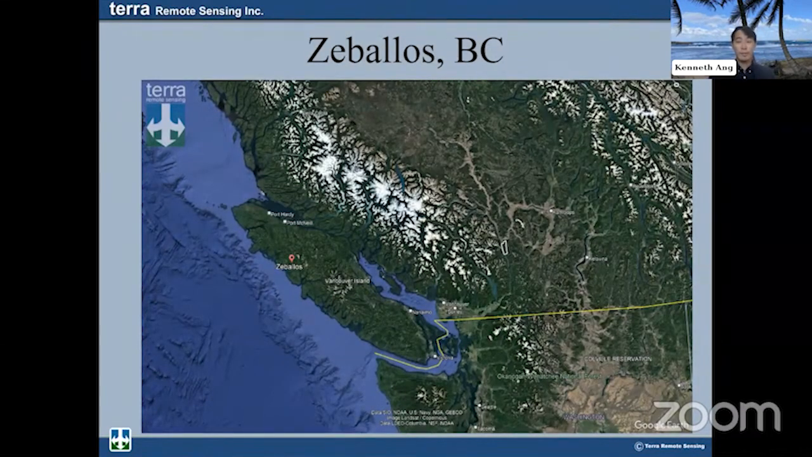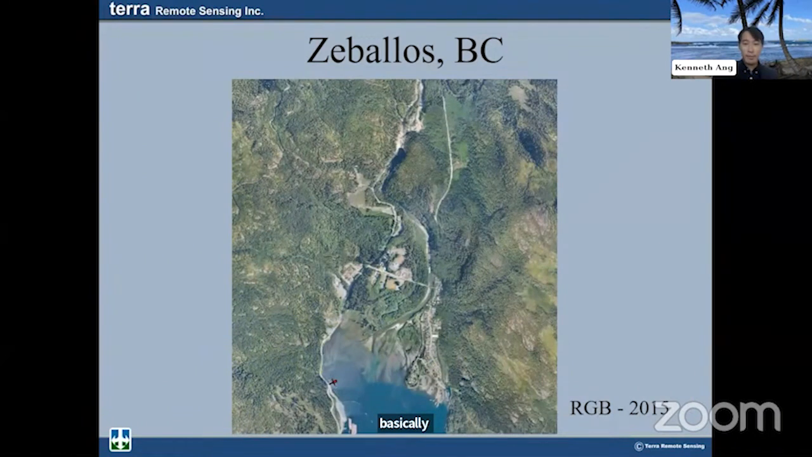So our first case study is Zeballos, BC, a small community on the west coast of Vancouver Island. We work very closely with the First Nations around there, so they invited us over to do a whole bunch of surveys to help them understand what's going on in their nation, basically. So you can see here that this is RGB. This is primarily pre-fire assessments. We collected a lot of data over Zeballos in 2015, and this is the RGB imagery here. You can see the town just in the center there and the estuary.